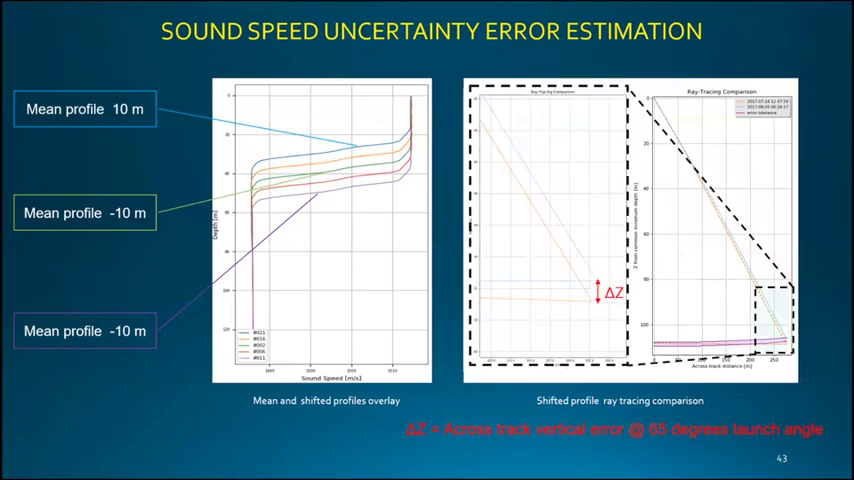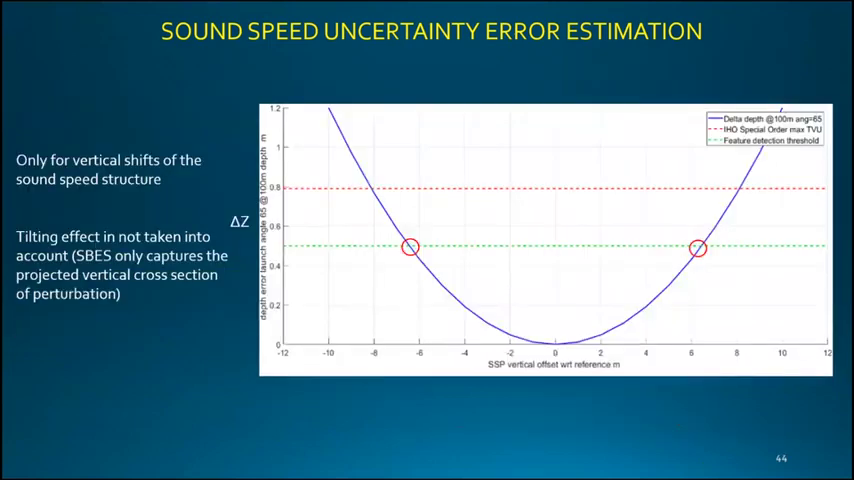What I'm looking at here is the depth bias at 65 degrees launch angle that we are having as an error when using a displaced profile instead of the median, the average one.